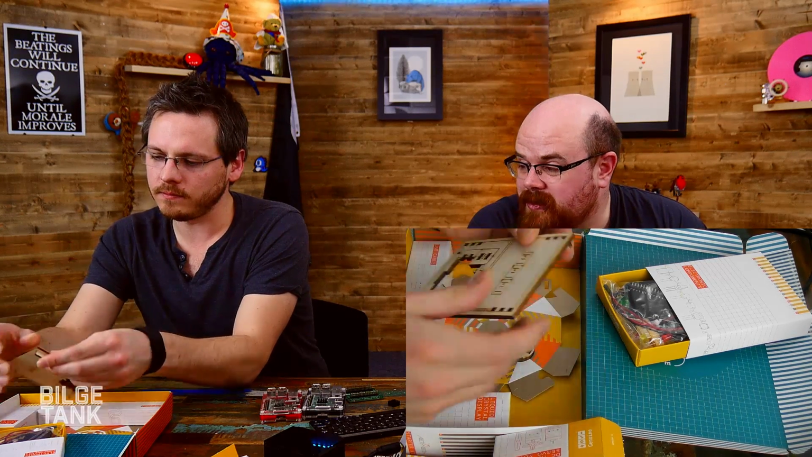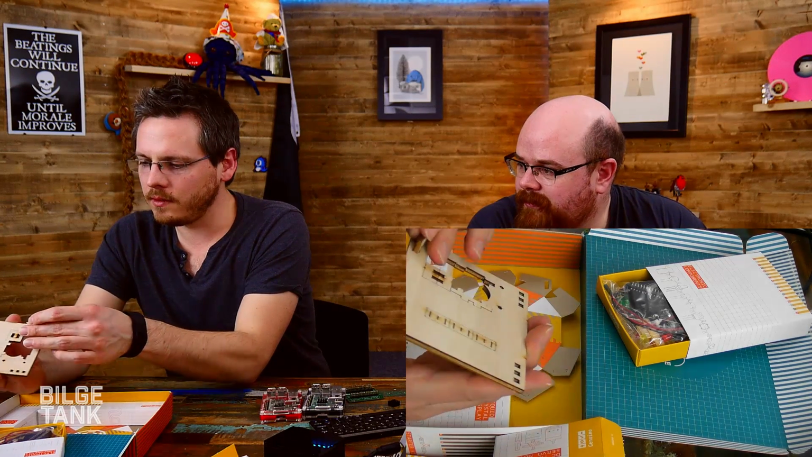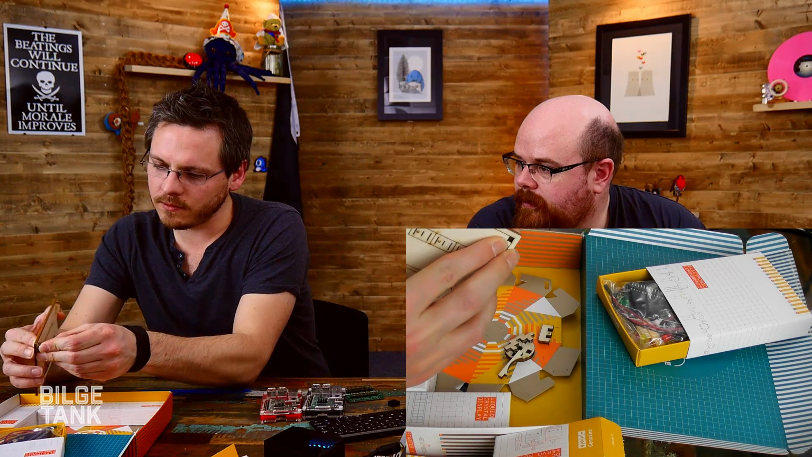It works really well with wood. The tolerances are a lot tighter, so you can do inserts like that a lot more easily. It means you get these little feet that you can push in, which is kind of sweet. And that just gives you a little base on which you can mount your breadboard and the Uno. A little project base. There we go.